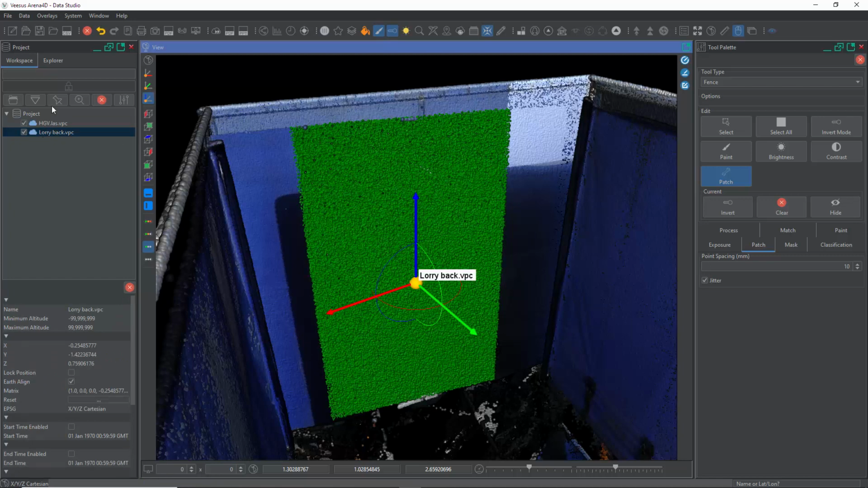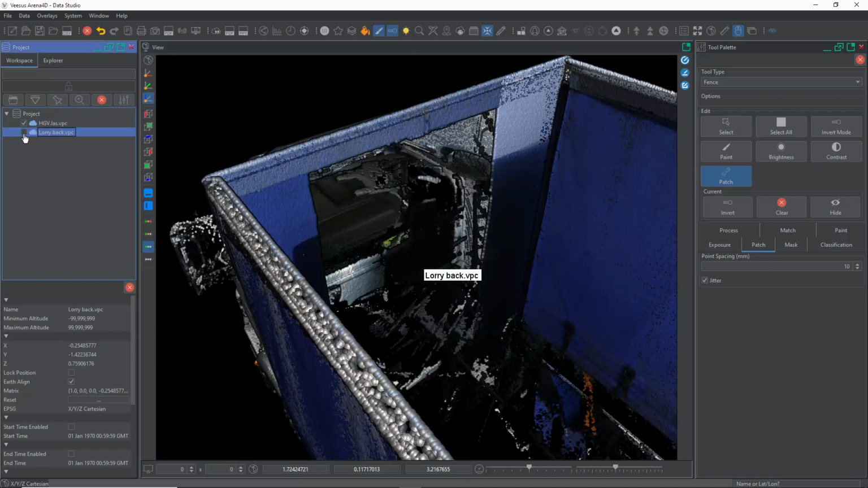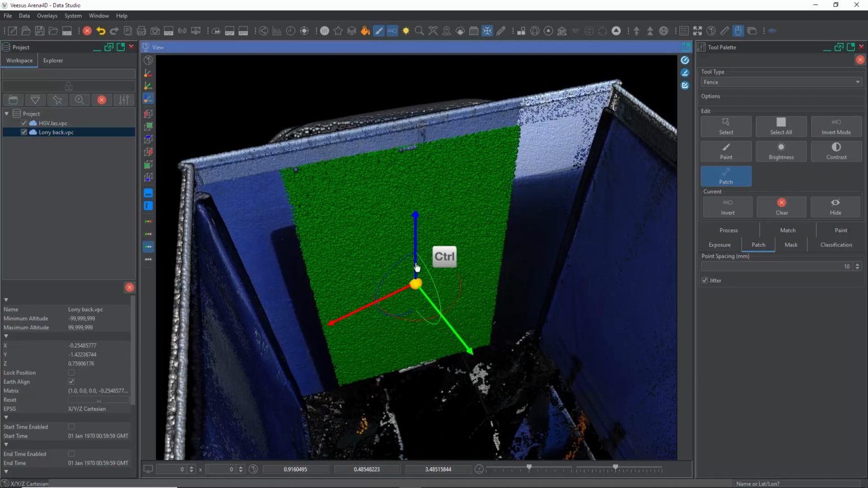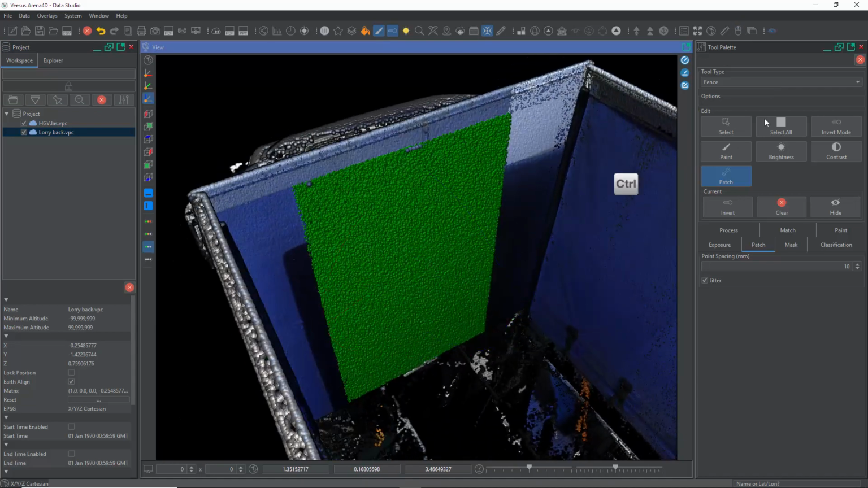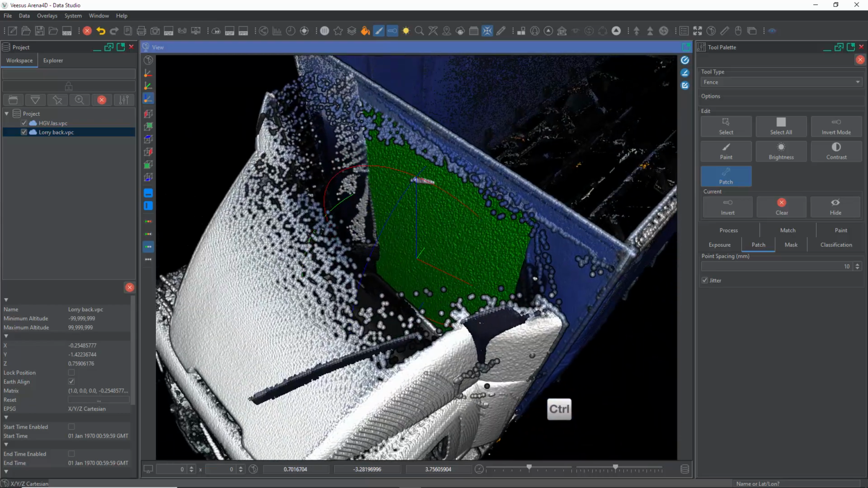You can see on the left here in the workspace tree, we have lorry back, which I typed in, and the original data set. So it's created a new VPC file, which you can turn off and on to show where your patch is. I've got the position tool turned on here. It's kind of in there. If you wanted to move the data slightly, as per any data type, you could do that here. Don't wish to. So now we have points.